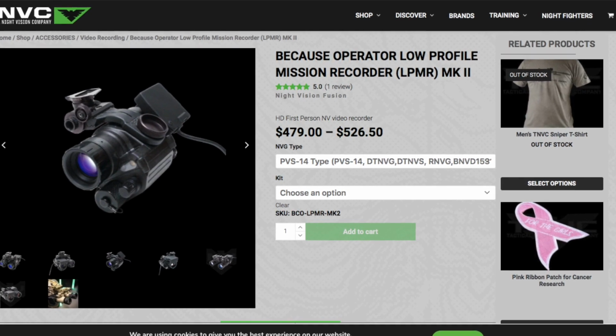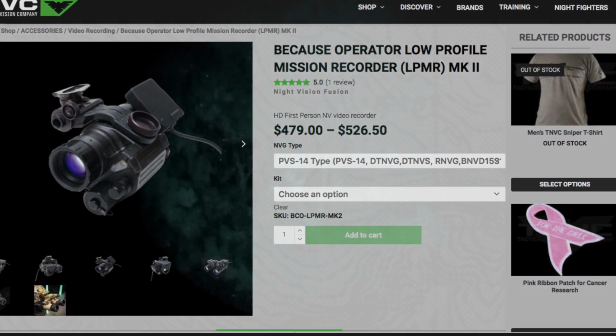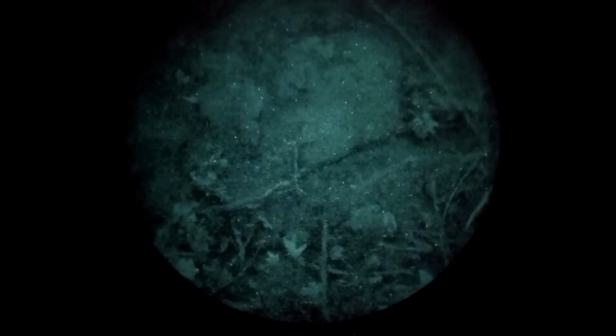This unit comes in two variants, one for $480 and one for $530, depending on whether you get the camera alone or the entire kit.